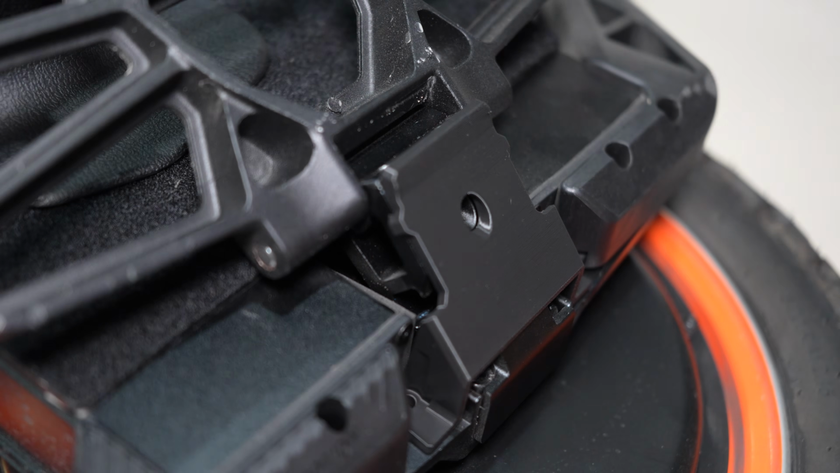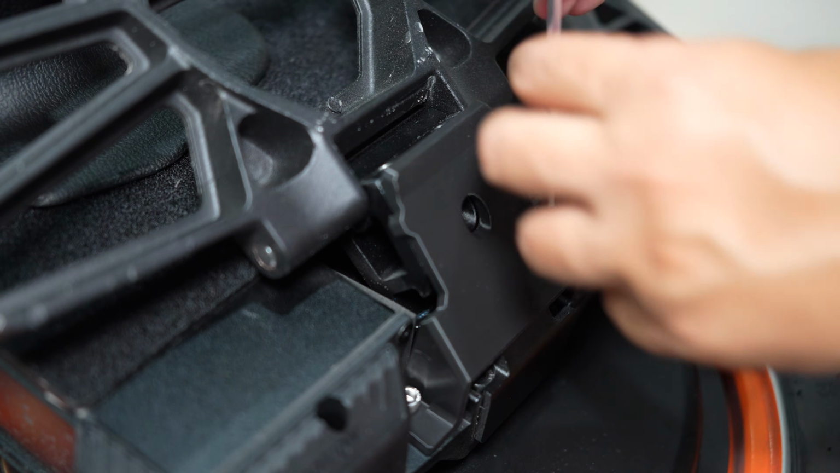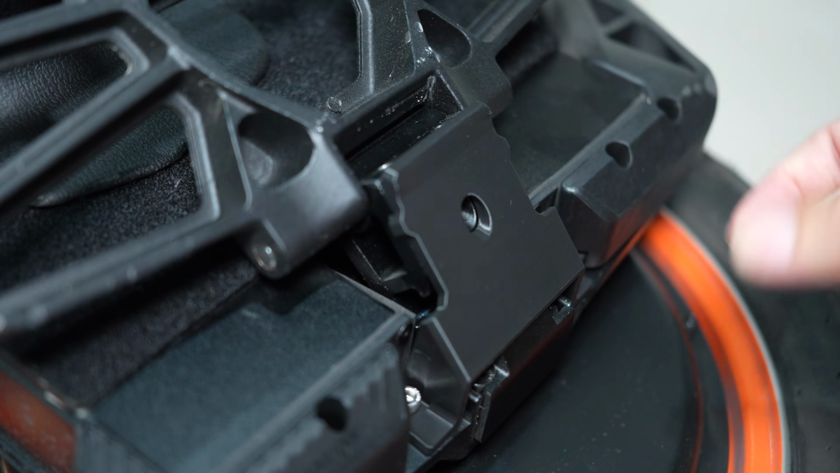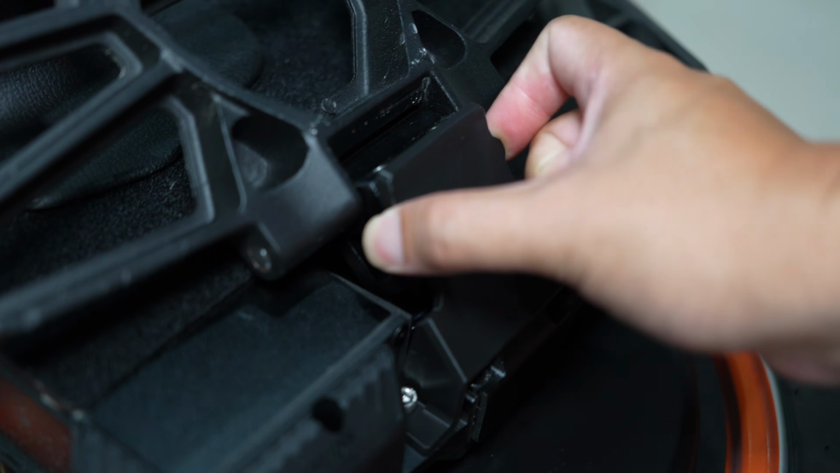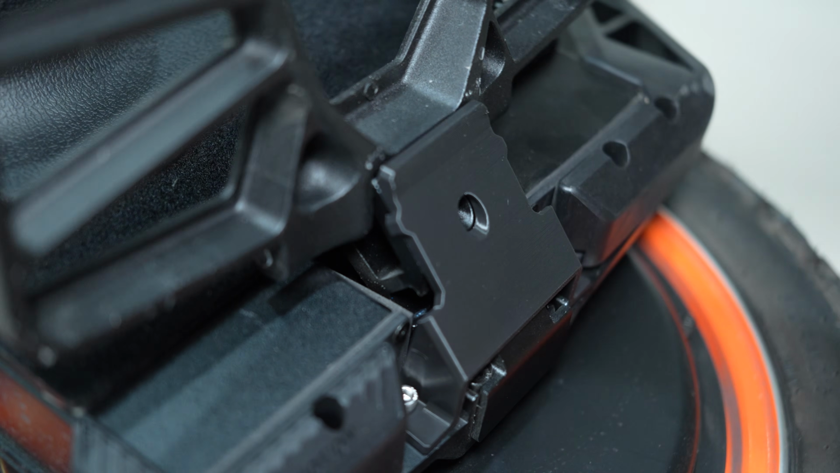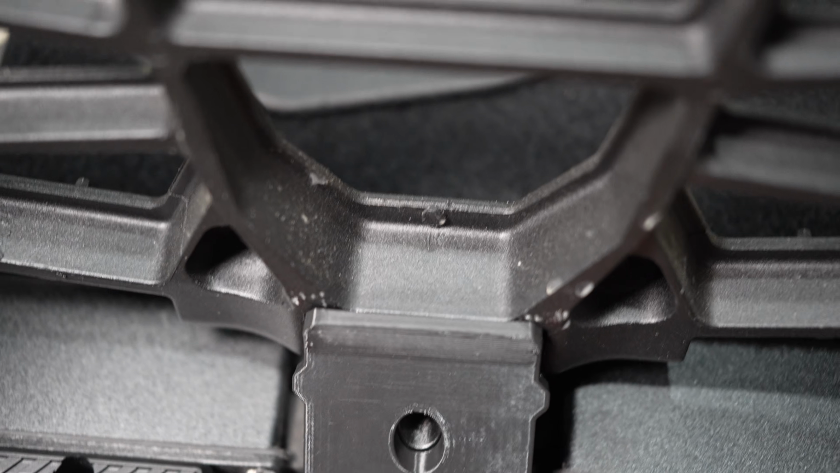Fits very well. There's no clearance. And it's flush. Now look at the clearance. See here.